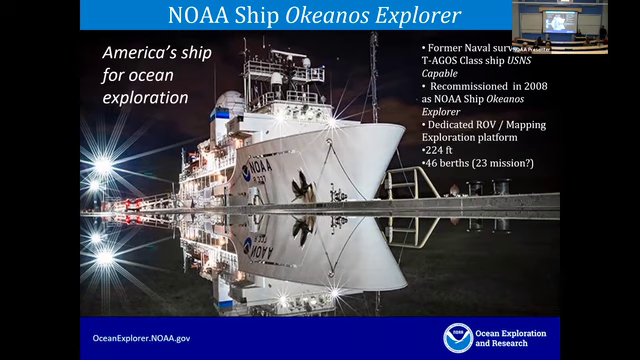We run generally 8 to 10 knots. It was recommissioned in 2008 for NOAA. And it is a dedicated platform for ROV and mapping exploration missions. 224 feet long. I believe it's 46 berths and 23 mission berths right now in that neighborhood. It's always like, do we get 22 or do we get 23? It's kind of a trade-off every year.